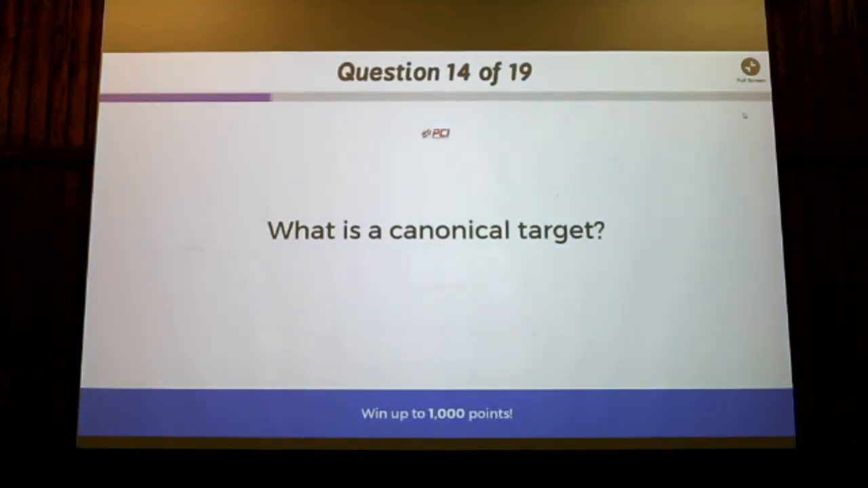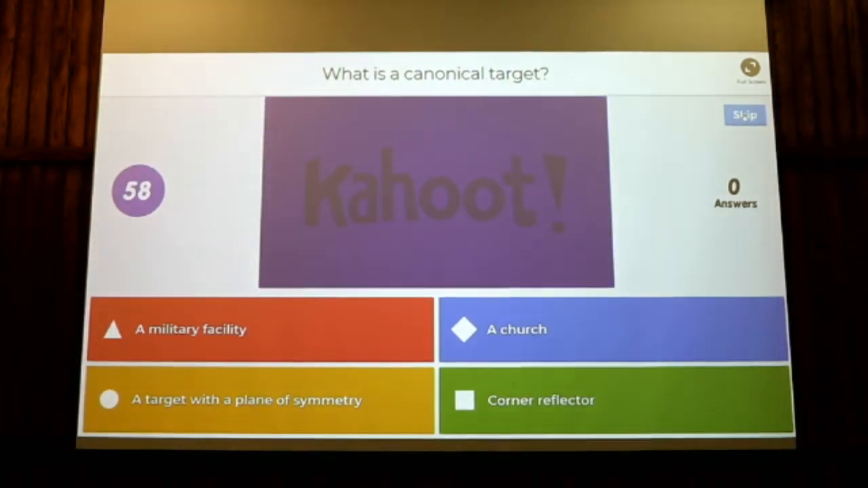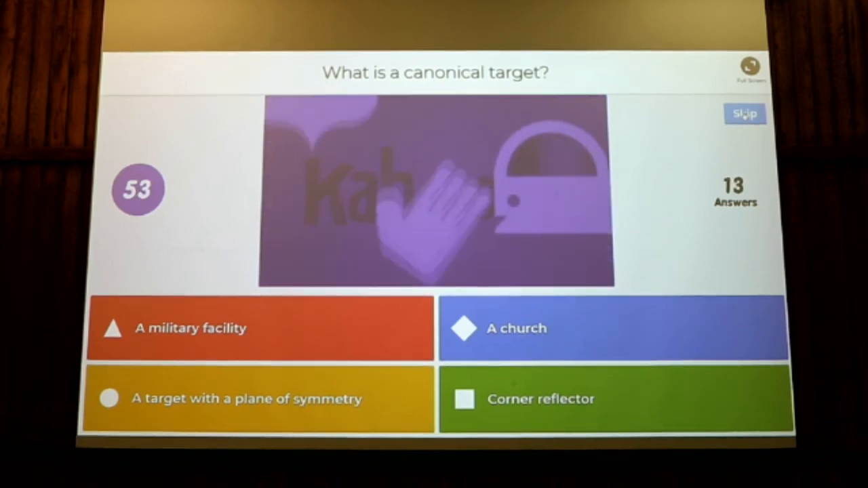Okay, what is a canonical target? Is it a military facility? Is it a church? Is it a target with a plane of symmetry? Or is it a corner reflector? Or is it more than one of those? Who knows?